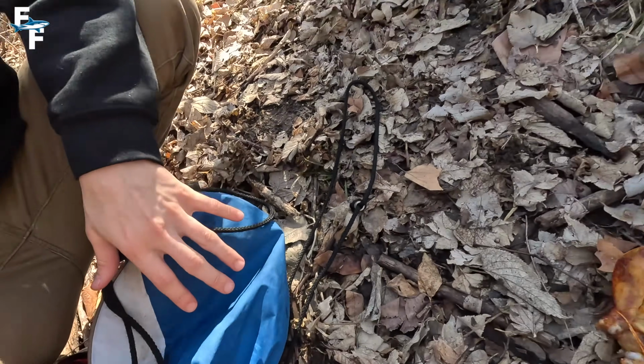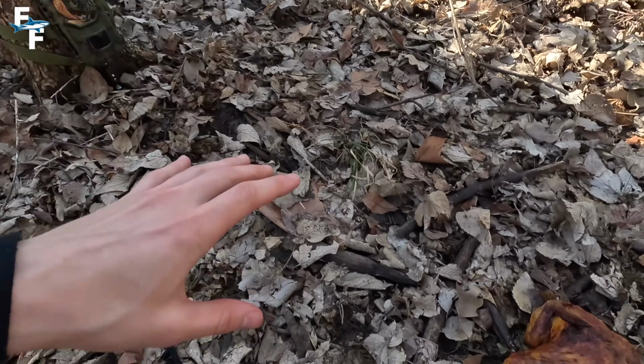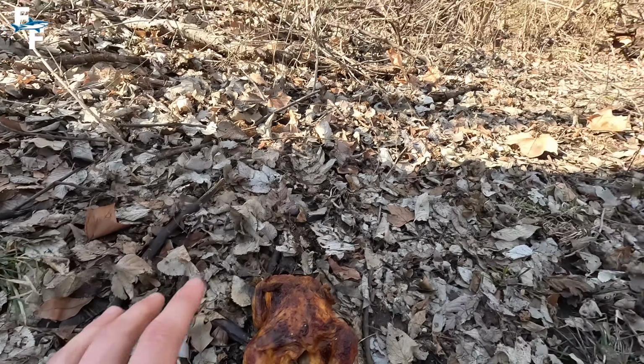Okay, so I got everything packed up, my trail camera ready to go, and the entire rotisserie chicken sitting right here on this game trail. So now it's time to leave it overnight and see what I can capture.